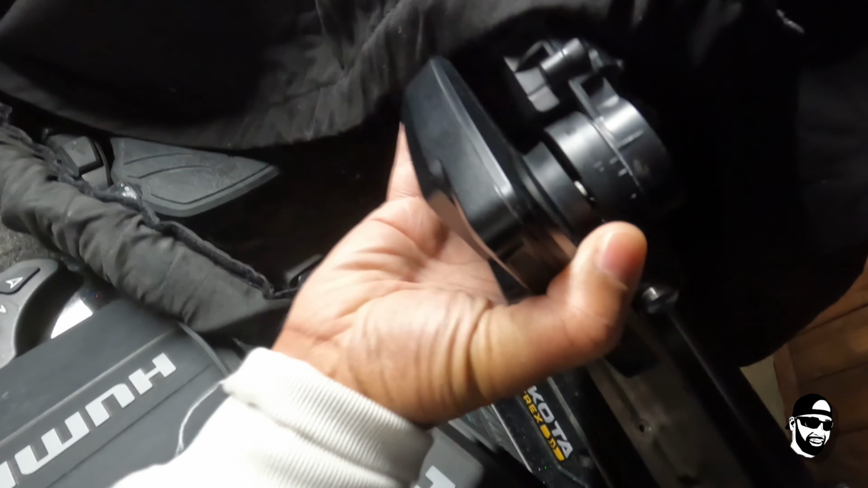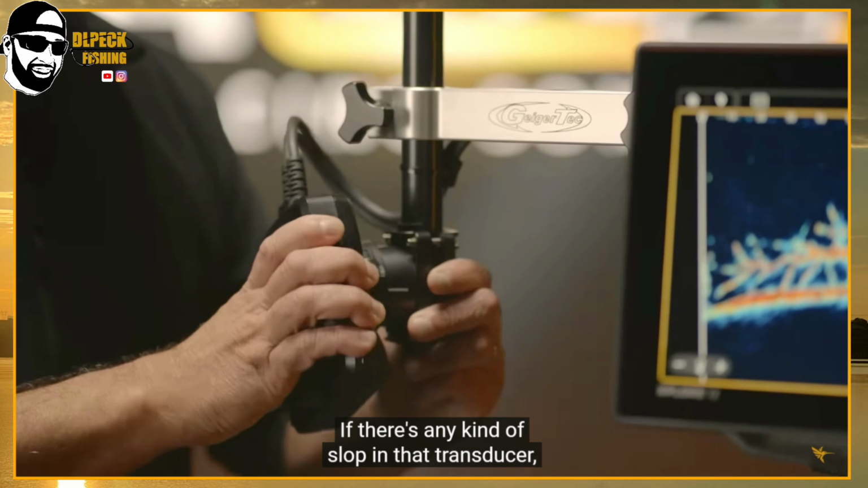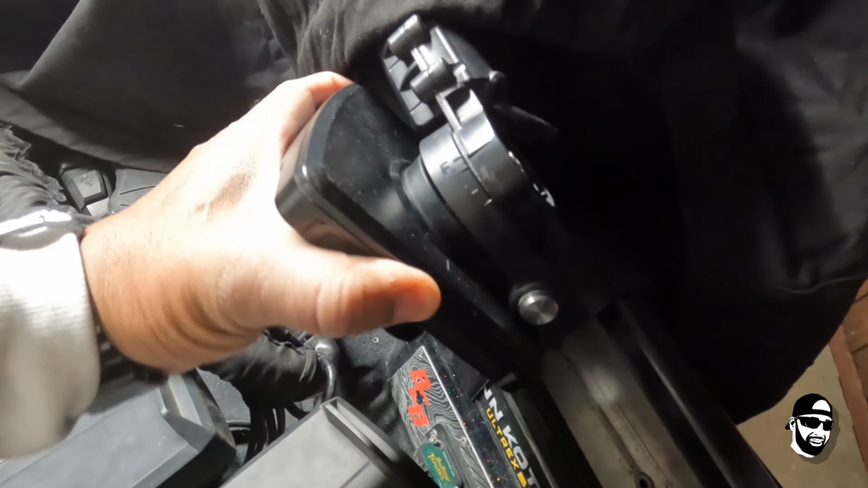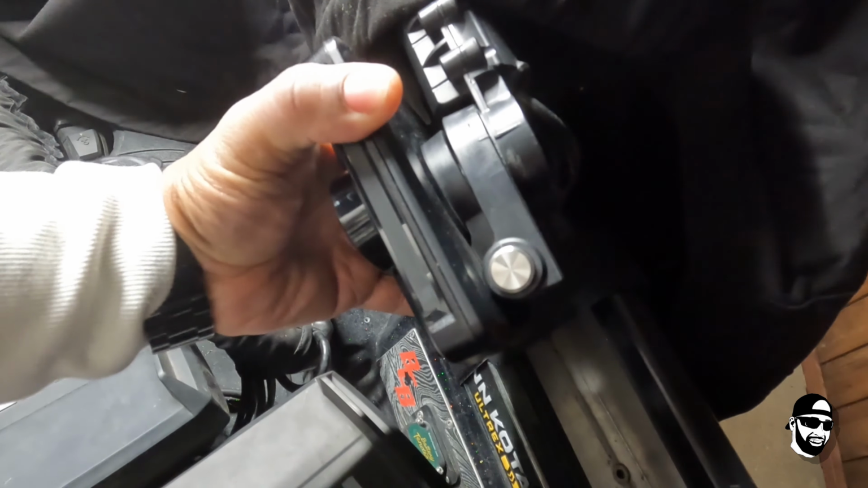Now, I just want to note that this amount of play does happen over time with the MEGA Live 1. I've returned my transducer at least once, but I tell you what, Humminbird support is great and they got me squared away rather quickly.